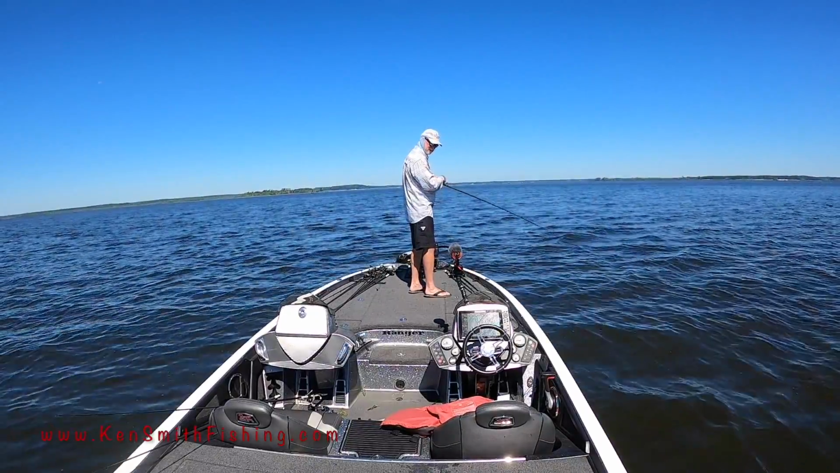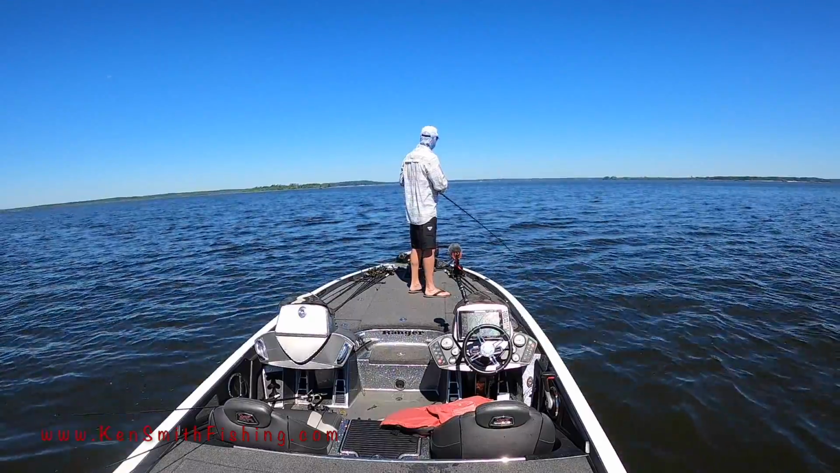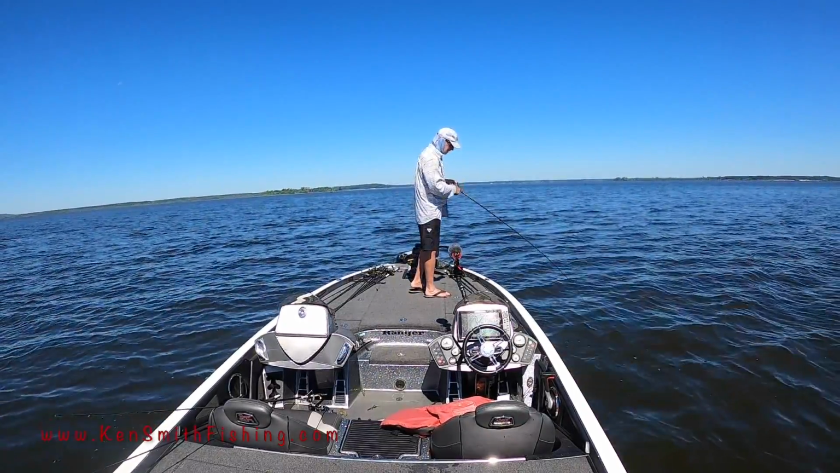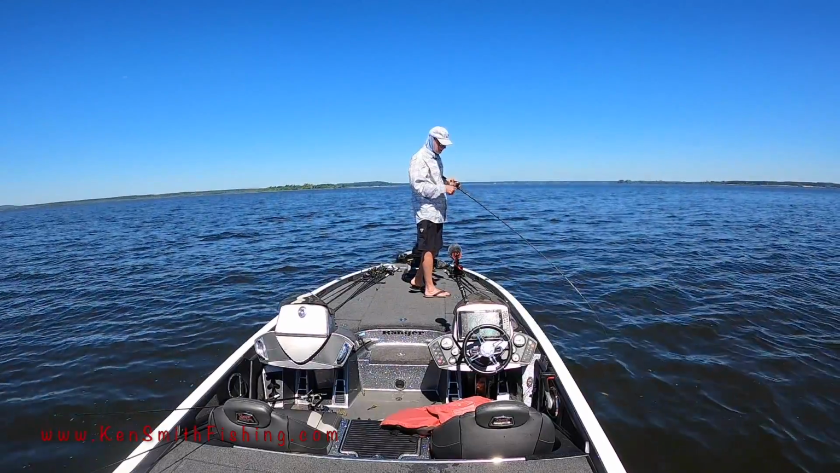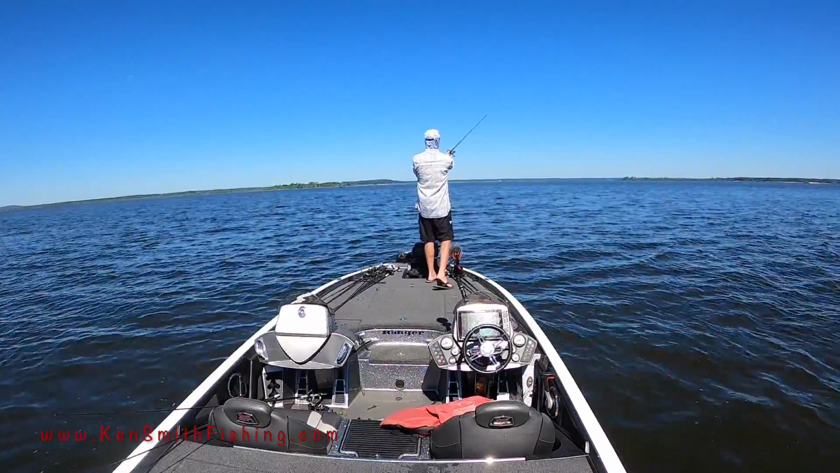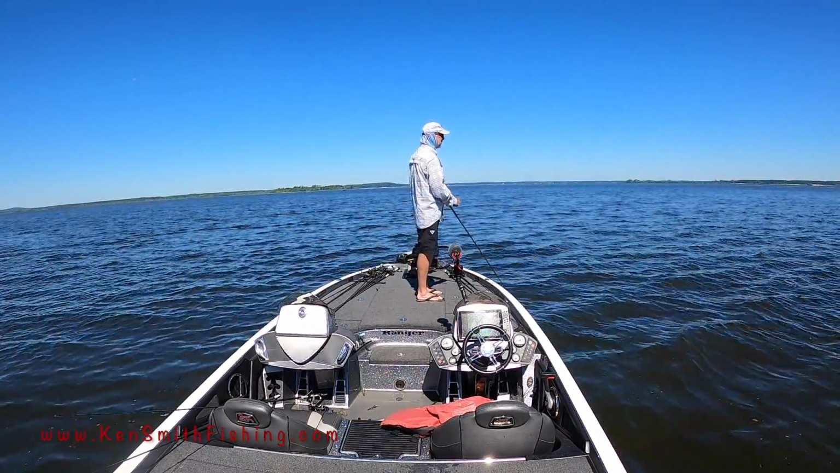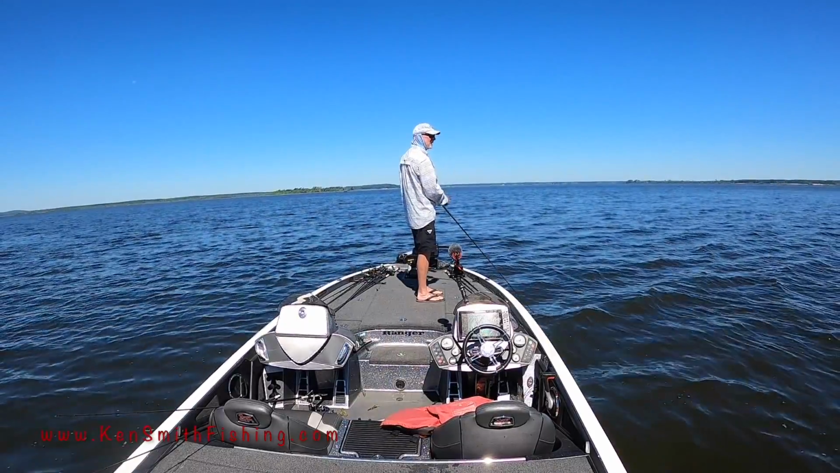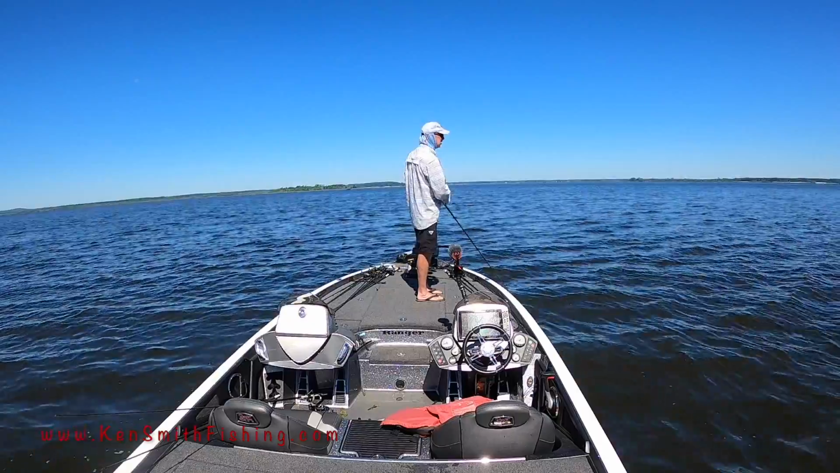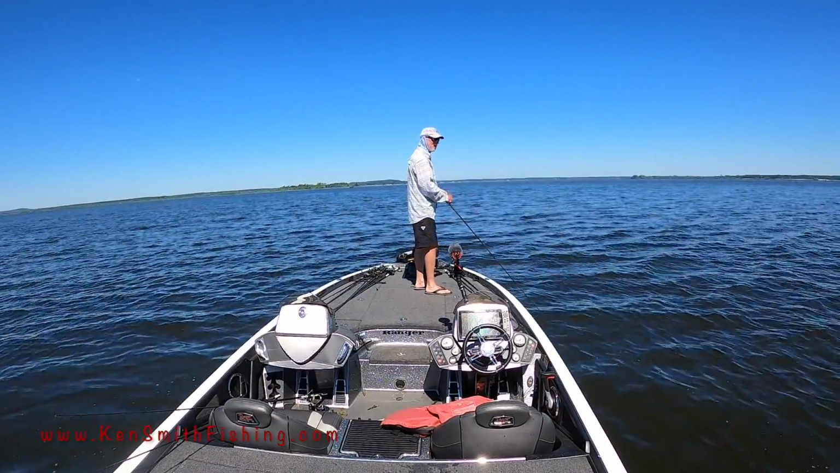I remember catching fish out here on a buzzbait over the top of the grass, and I hadn't seen a sprig of grass out here in years and years and years. There's still some fish out here. I don't fish out here like I probably should. But it's just funny to be out here and remembering how much the lake has changed over the 30-plus years that I've fished it. Coming up here, coming down here a long time.